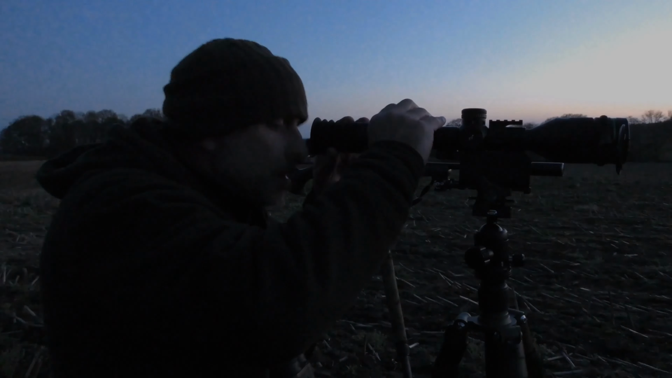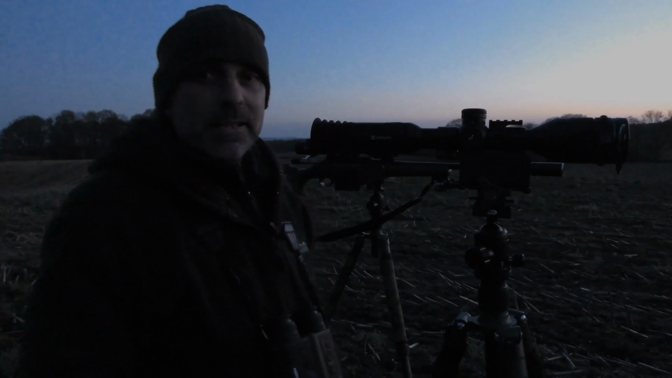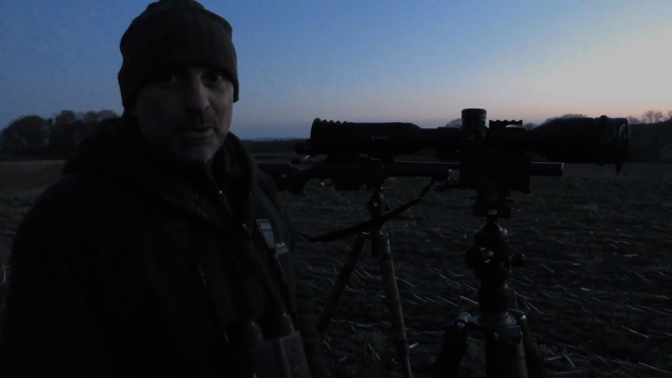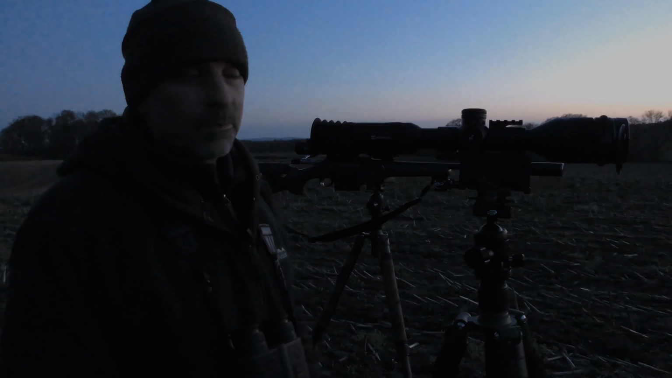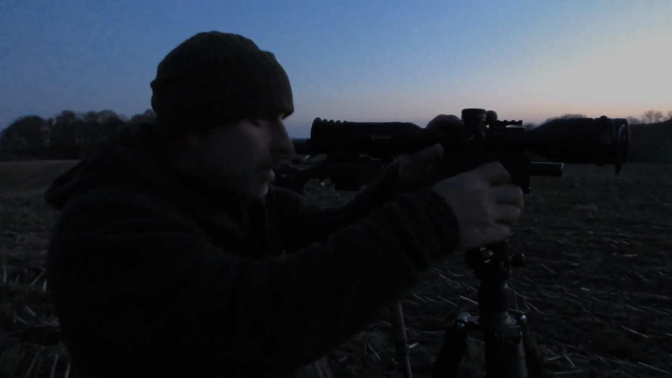Right, so that is the 3 scopes compared at low light or dusk as it is now. As I say, I can't see anything down on the bottom edge of that field with the naked eye now. So if a fox walks across there, unless I was using the thermal or lamp, obviously I wouldn't spot that. Right.